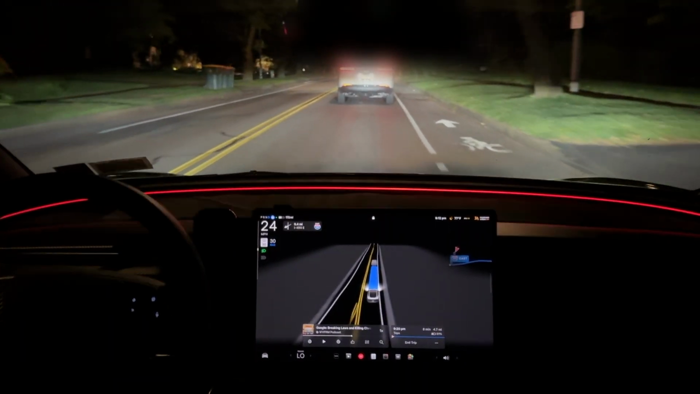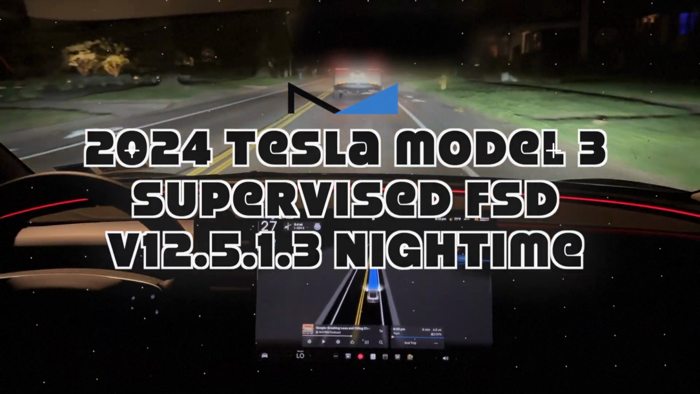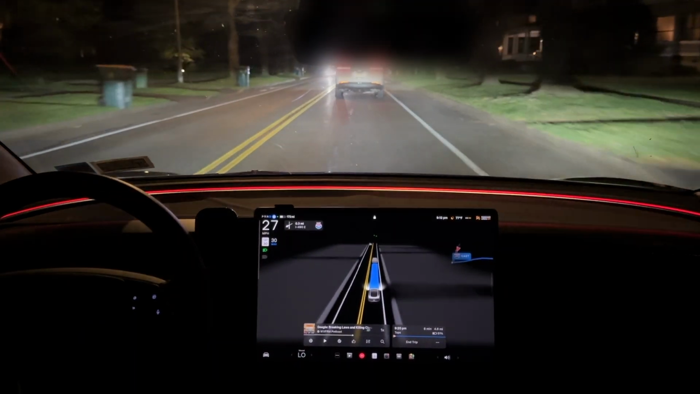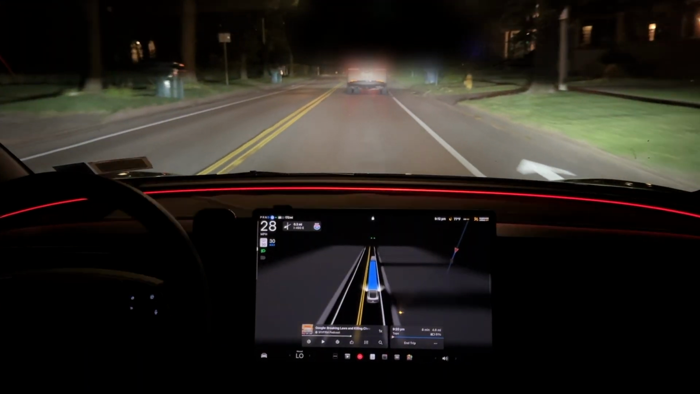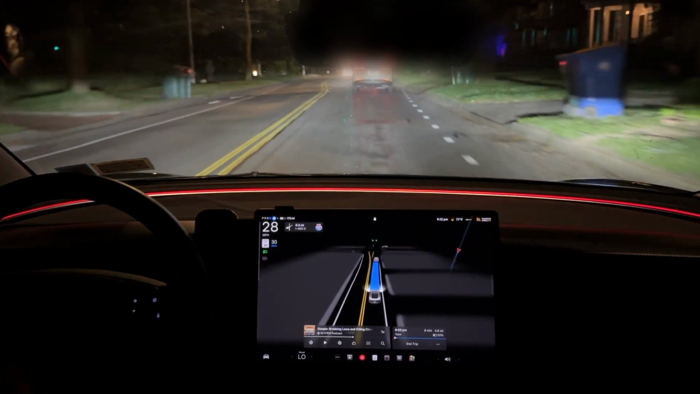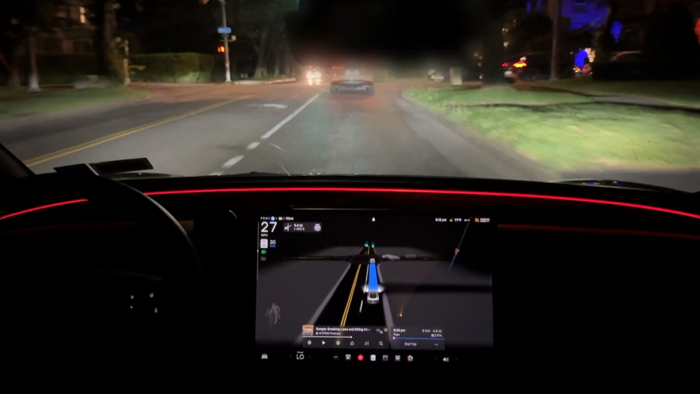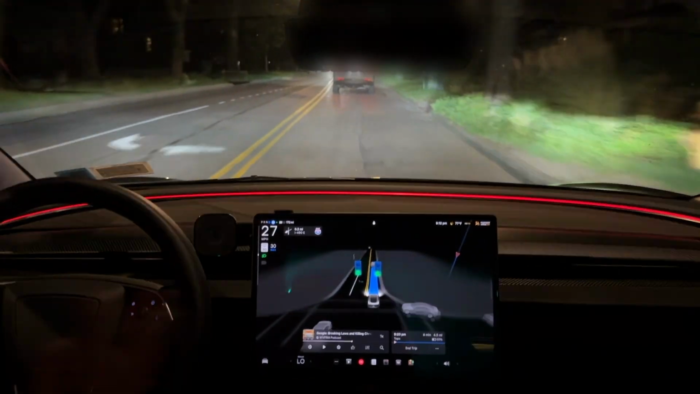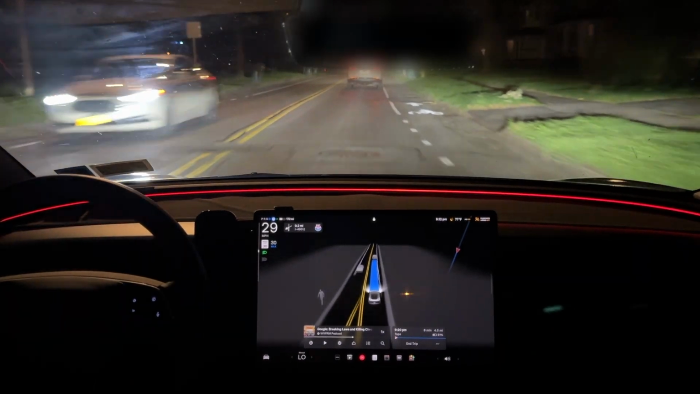Today we are testing out Tesla's latest full self-driving version 12.5.1.3 at night. And I don't know if you'll notice from past nighttime videos, but the ambient lighting around the car is much brighter with a new update from Tesla. You can now change the brightness of the ambient lighting. Right now it's at its brightest. You can get it much dimmer, but I like it at its brightest. It makes the car look more luxurious and much more minimal and clean, in my opinion.